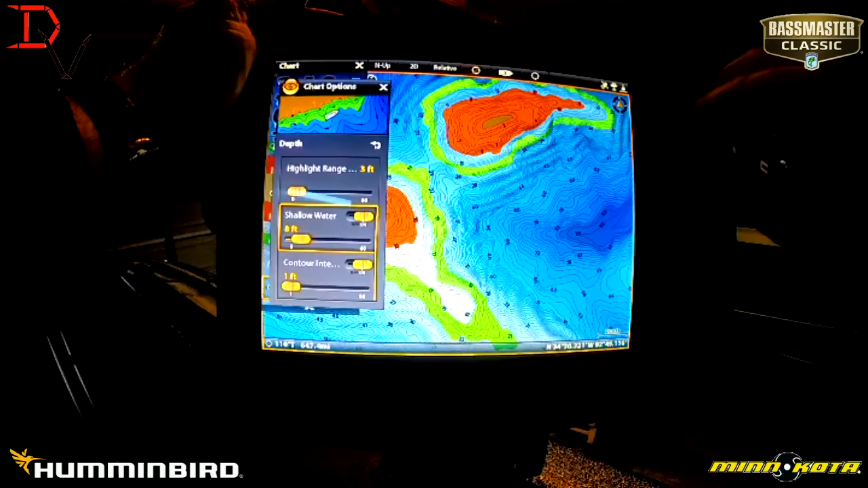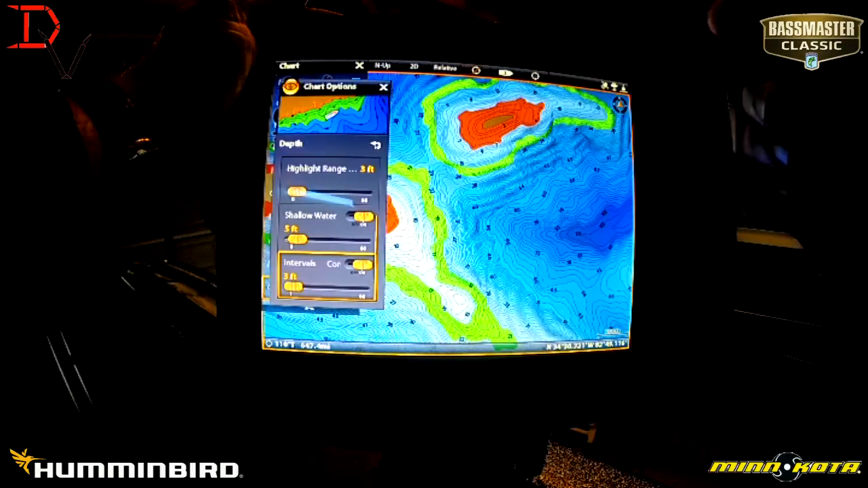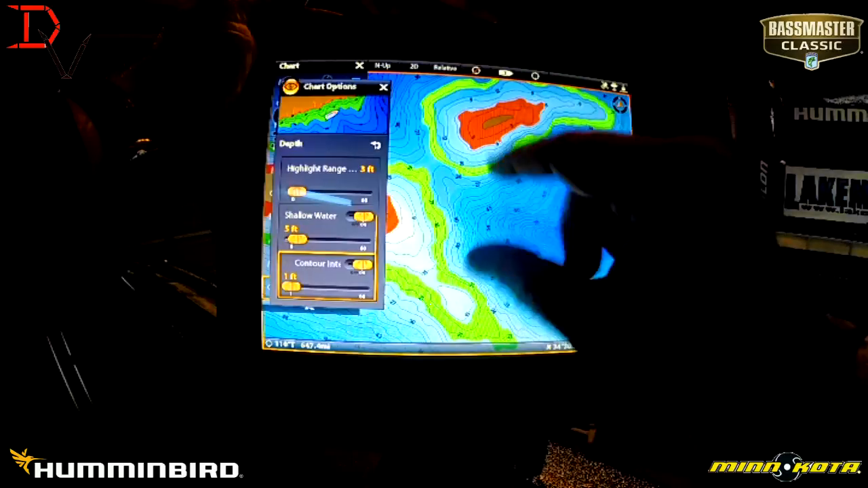Shallow water highlight. We'll crank her down to 5. We can even, with the ONIX, change our contour intervals. Say we want just 3 foot. If we got real steep water, we can change that on our ONIX.